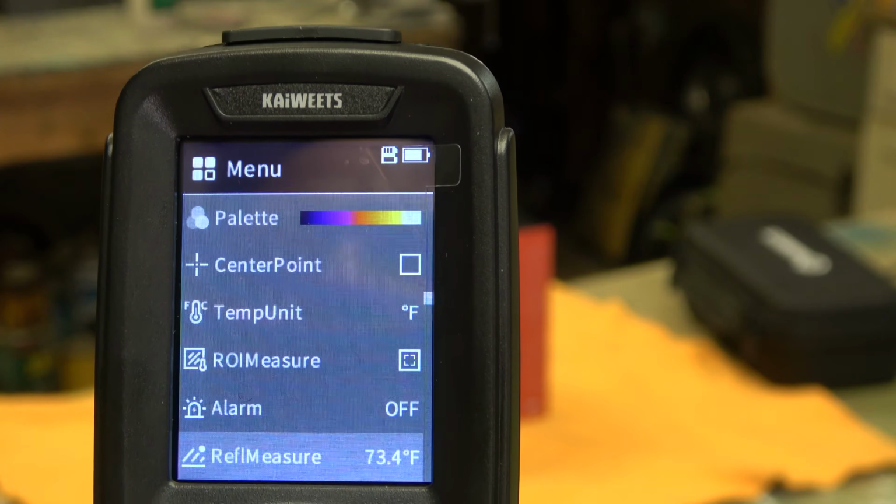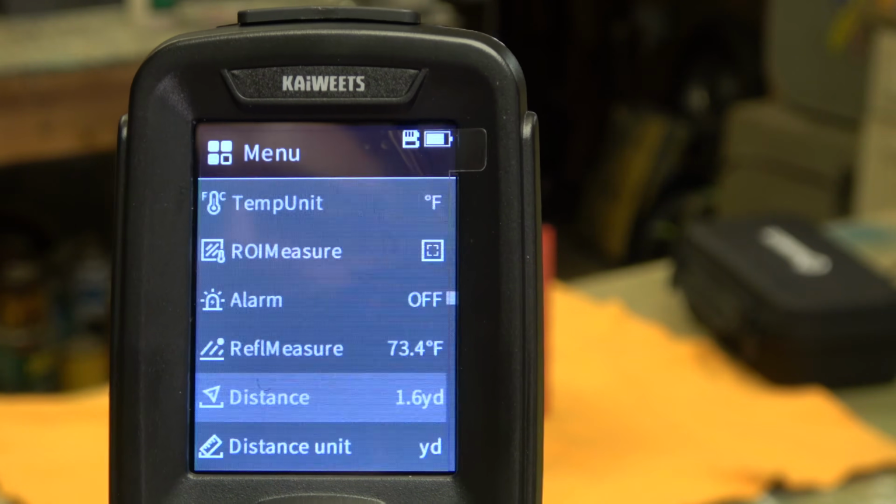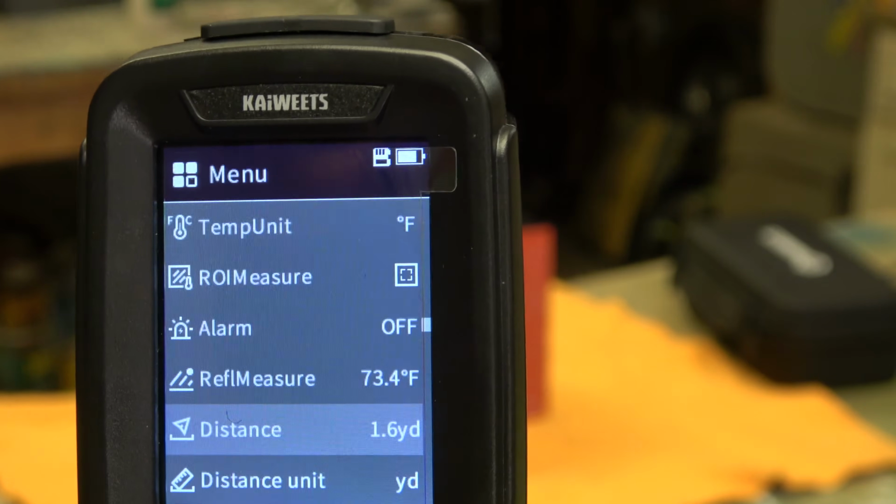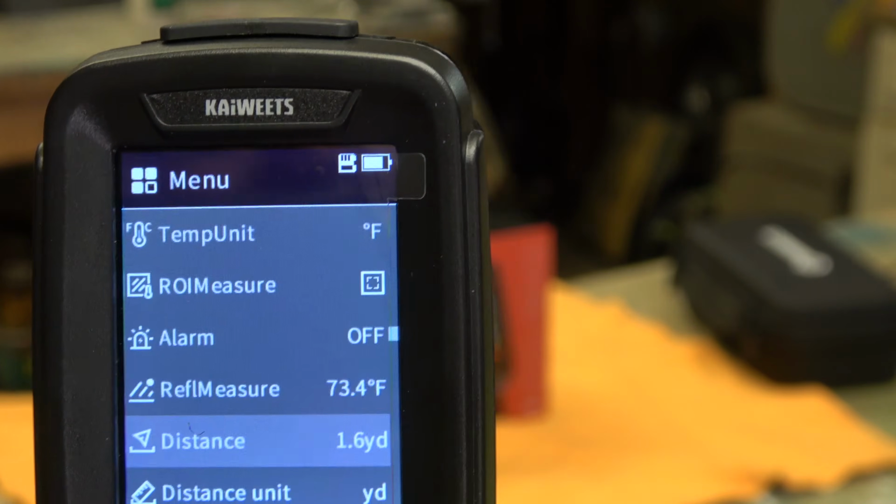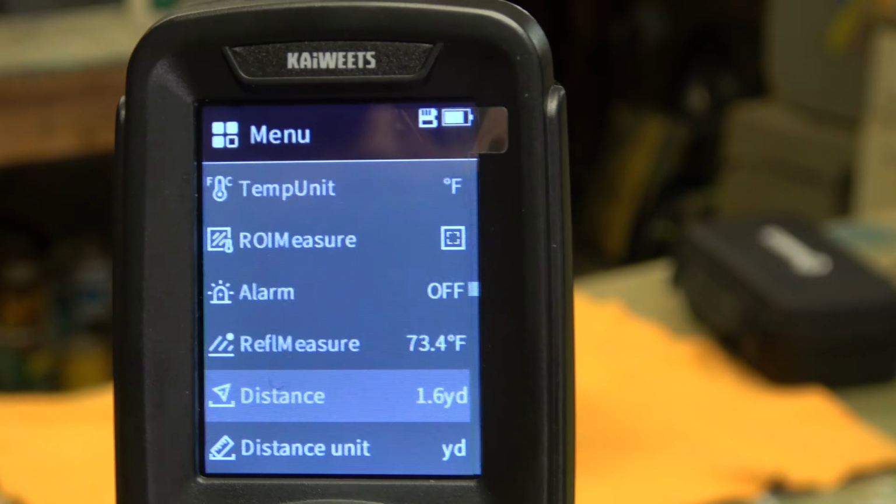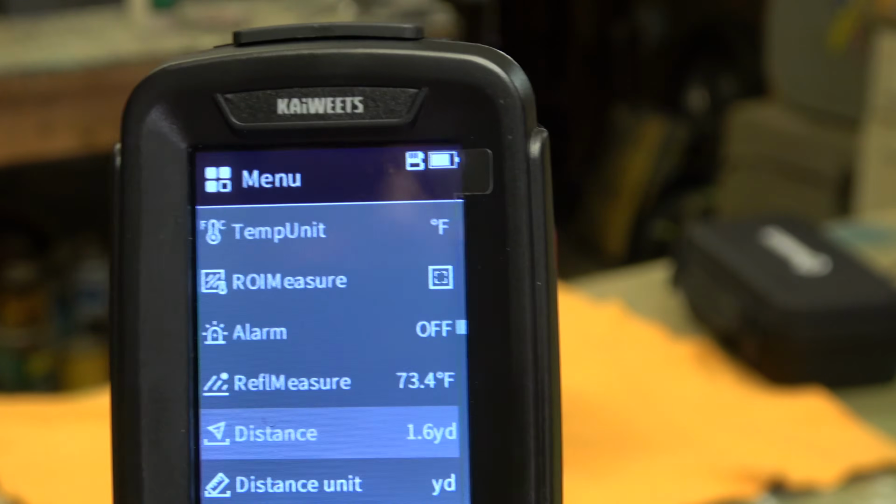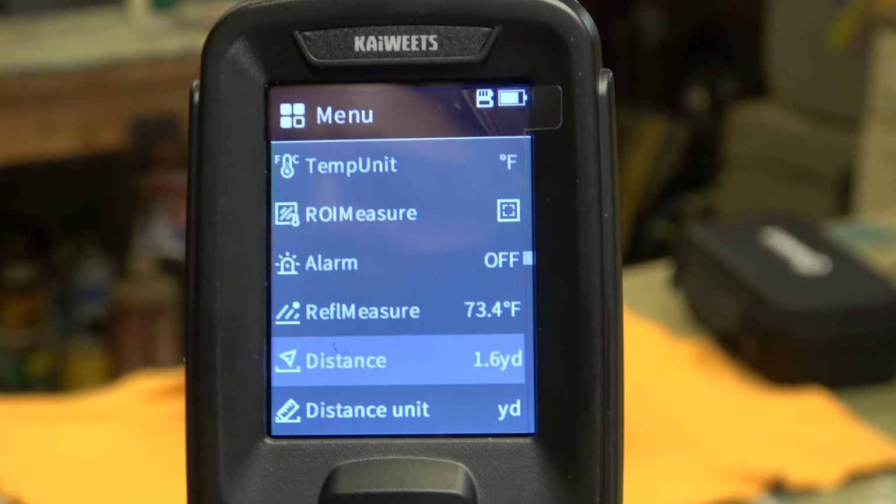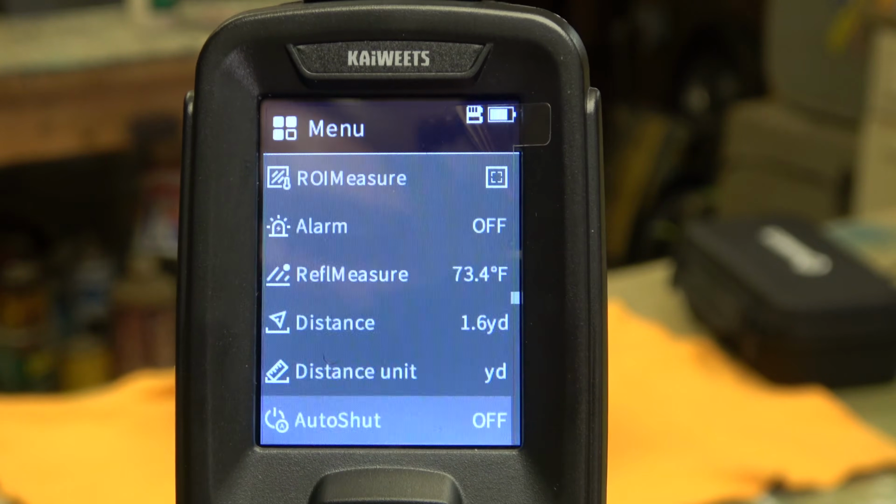We've got an alarm. Distance. So the distance is neat. So that's 1.6 yards. That says basically I can stand about 5 feet away from this. Now you can set that up to meters, but that is the distance that you want to be from the camera or from the object that you're taking an infrared picture of. So I had it set for 1.6 yard, which gives me about 5 feet to stand back from the beehives to look at them. But you can set it for whatever you need, and you can set your distance unit for yard or meter, etc.